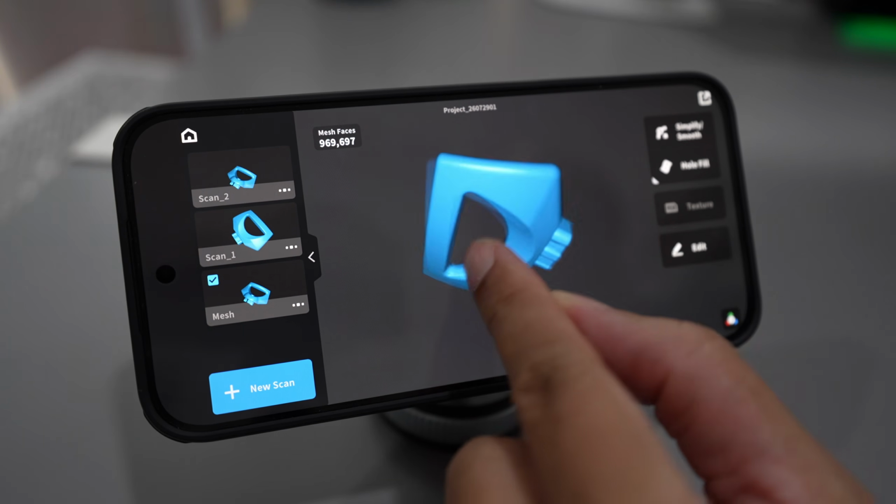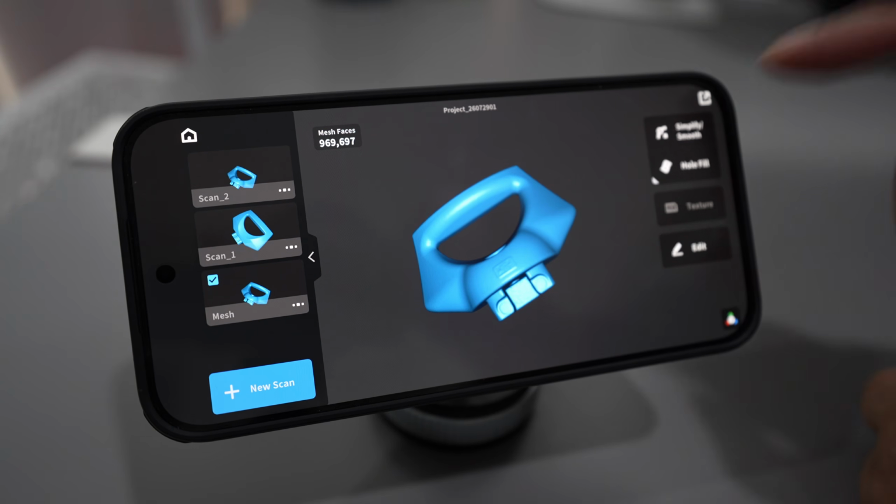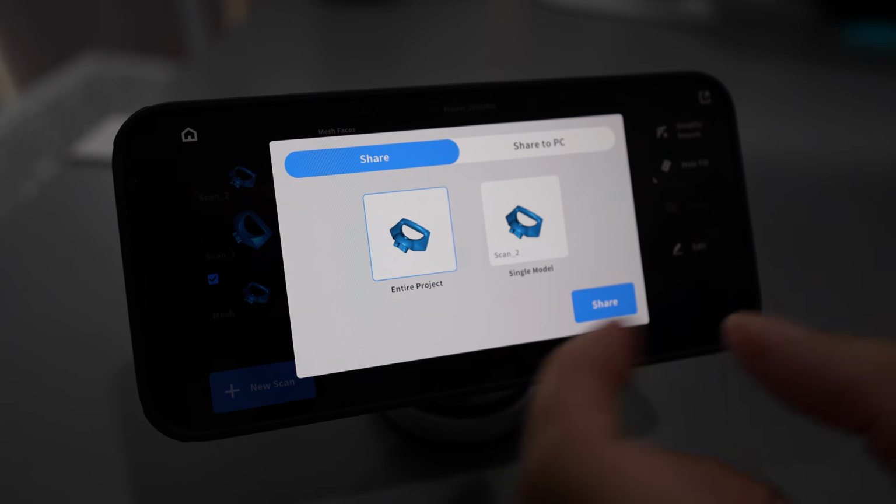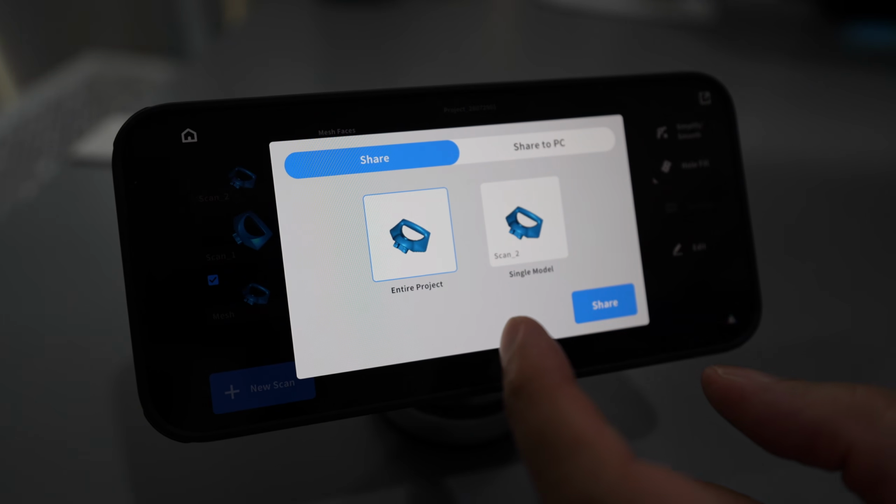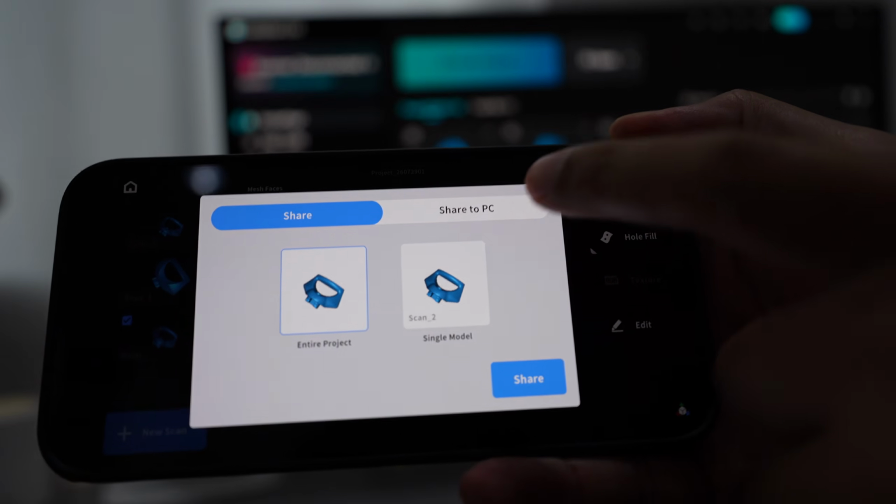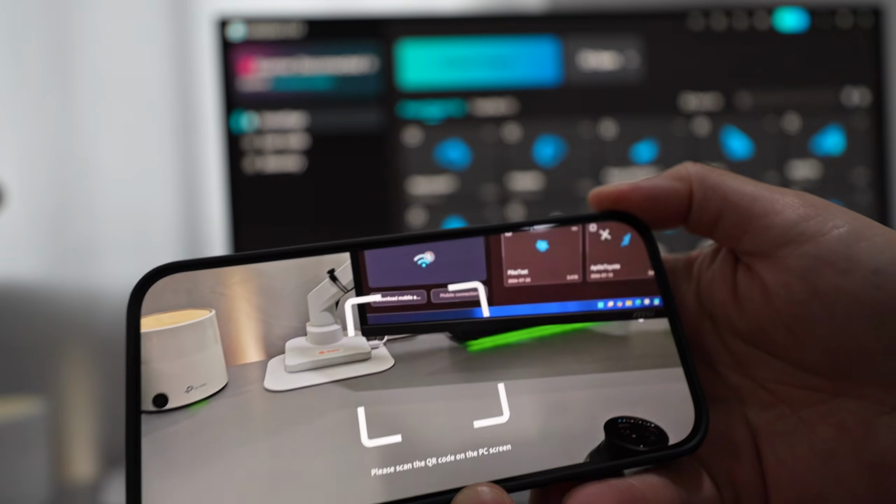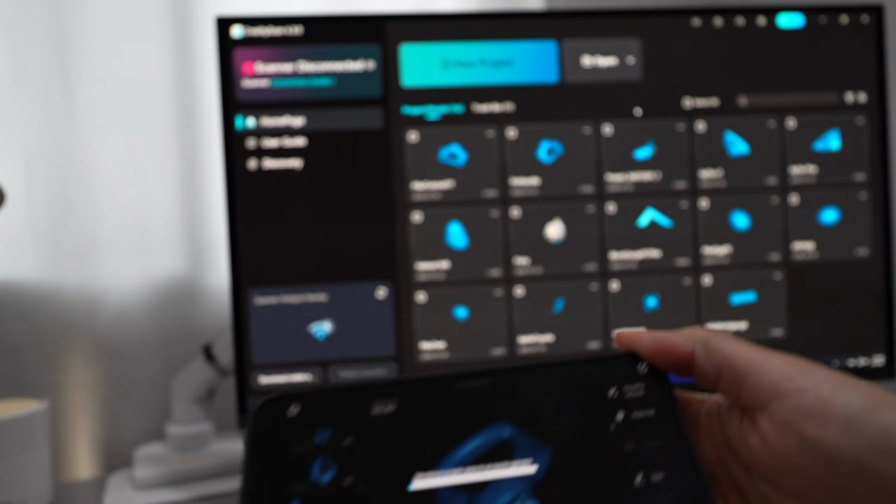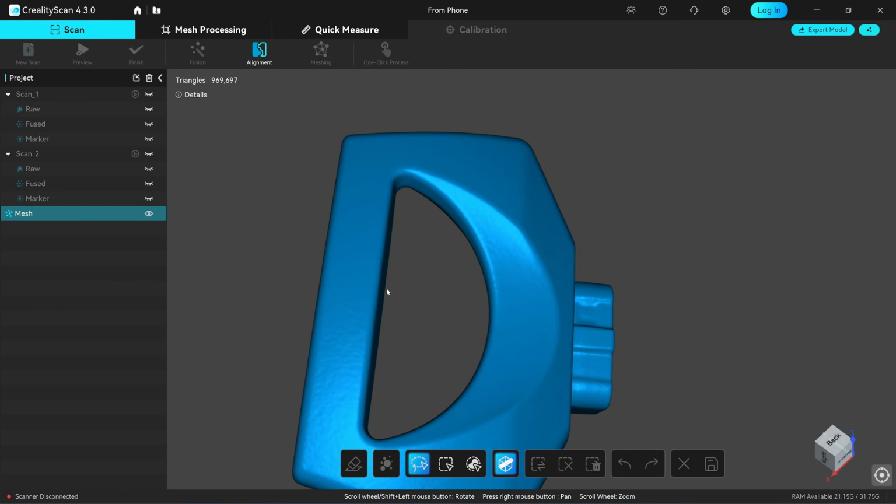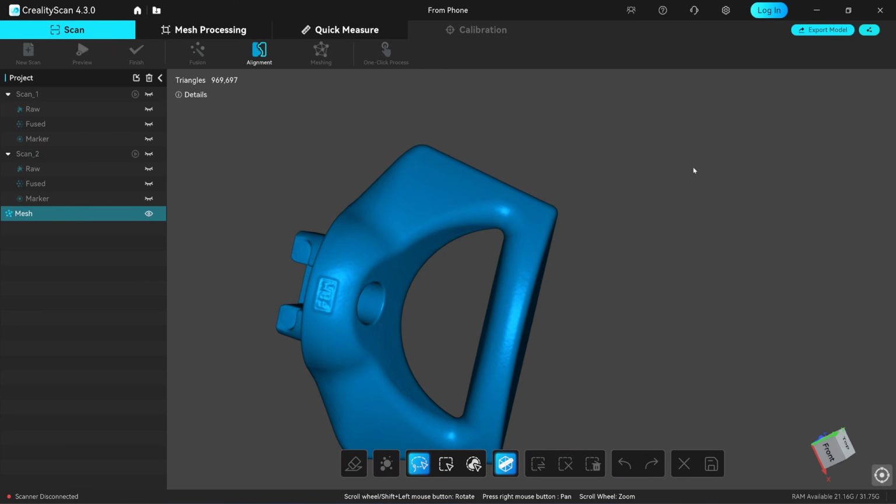However, you can't export STL or OBJ mesh files from the phone itself. You need to transfer the project to the PC app to export. Mesh export works on the Samsung P1, but not on the Pika. Connect your phone and PC to the same Wi-Fi network. Then click Export on the phone. It will prompt you to scan the QR code. Once the file transfer is complete, you can view and export your scan data from the PC app.